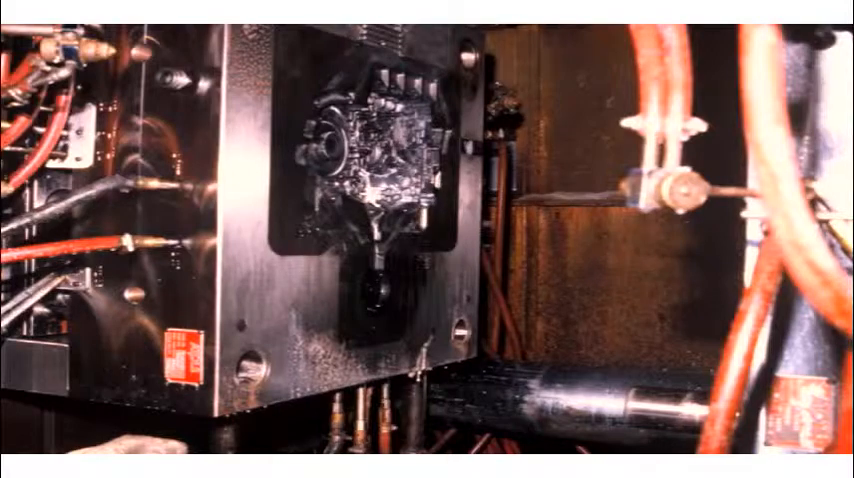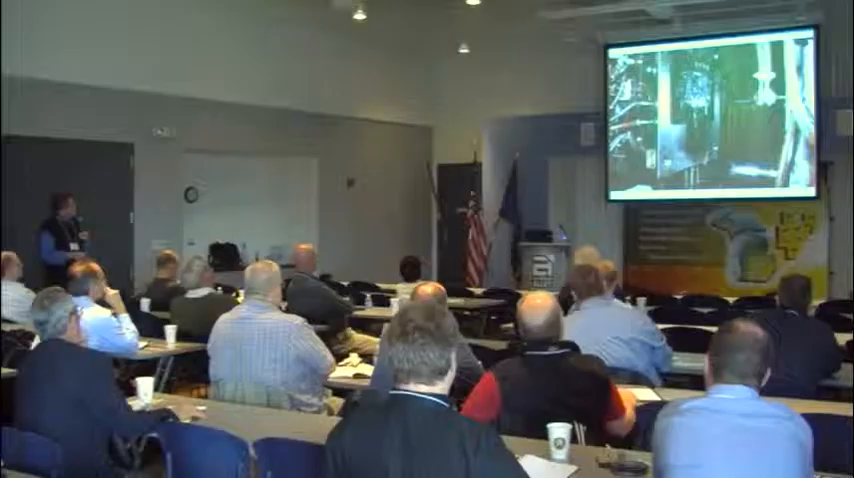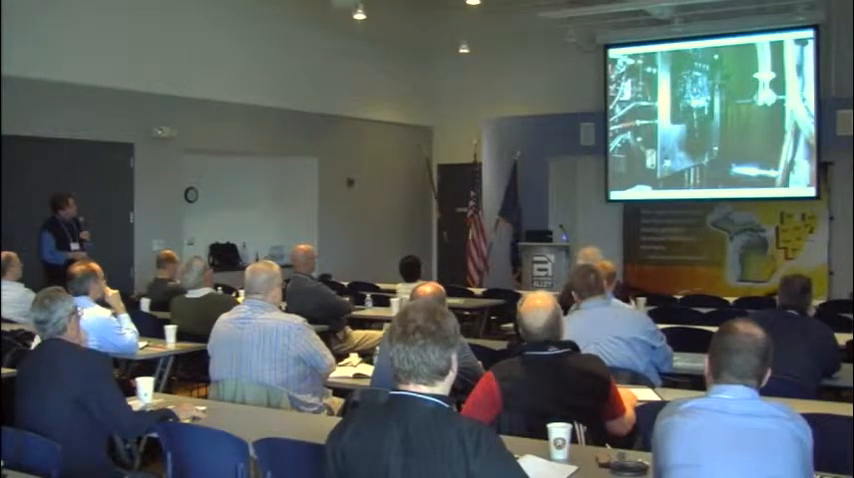Some of the things you have to worry about are the die lubricant, and when those dies open up, this is the ejector side of the die, and you want to be able to spray things to cool down over temperature areas. Water lines through the die itself are critical. Biologicals can grow in those water lines, pinch off a water flow, and then you start having problems.